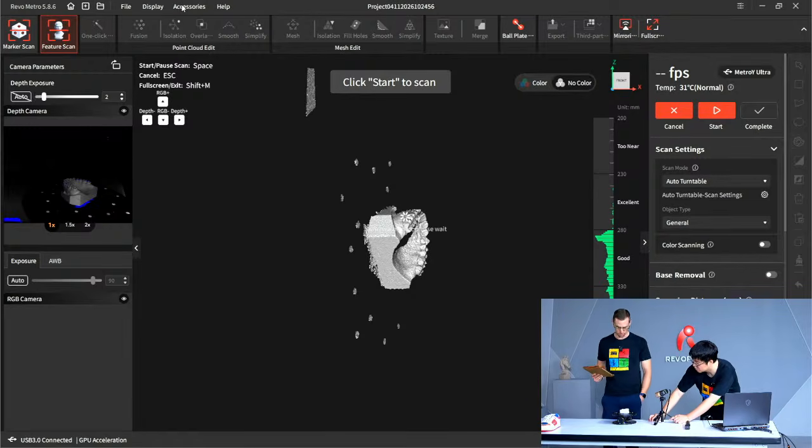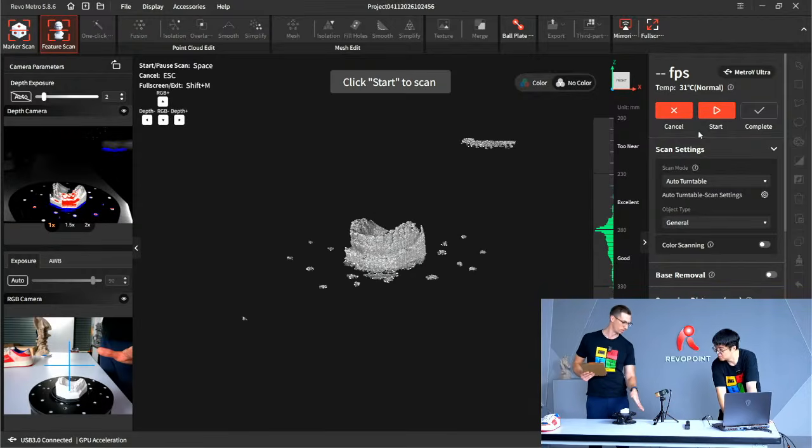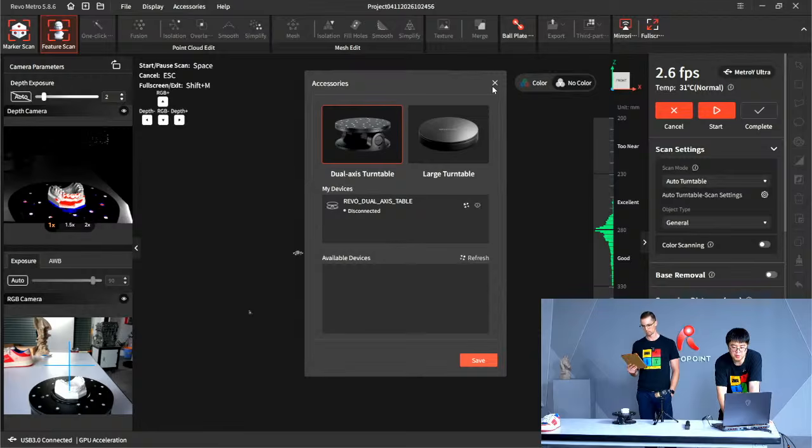What do you think? You're going to adjust the angle both ways? I guess going this way doesn't make much sense. Just have it tilt the one. That's right. So first, connect the dual axis turntable.